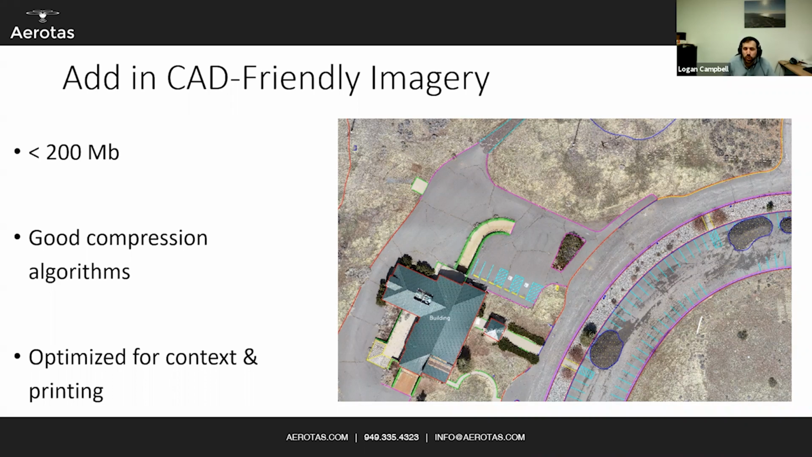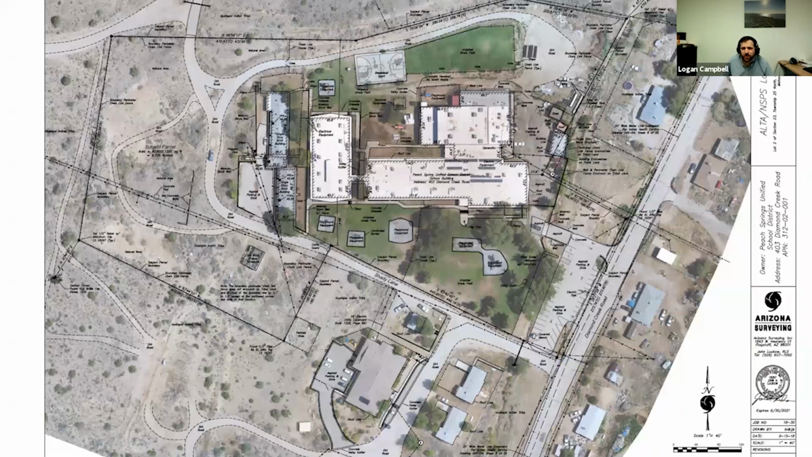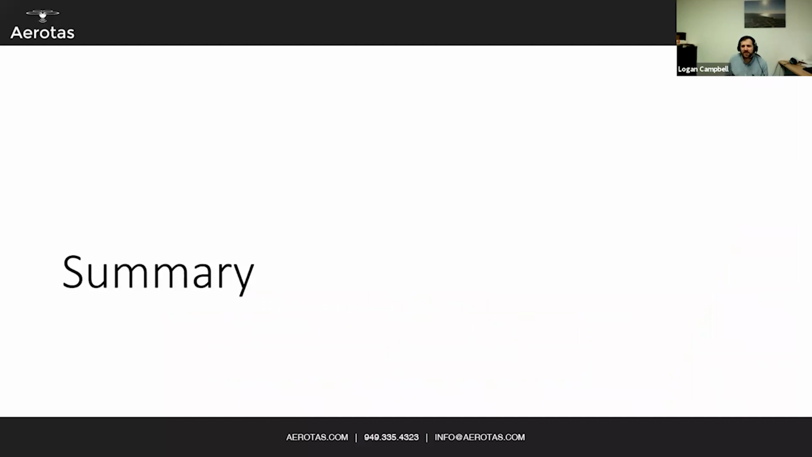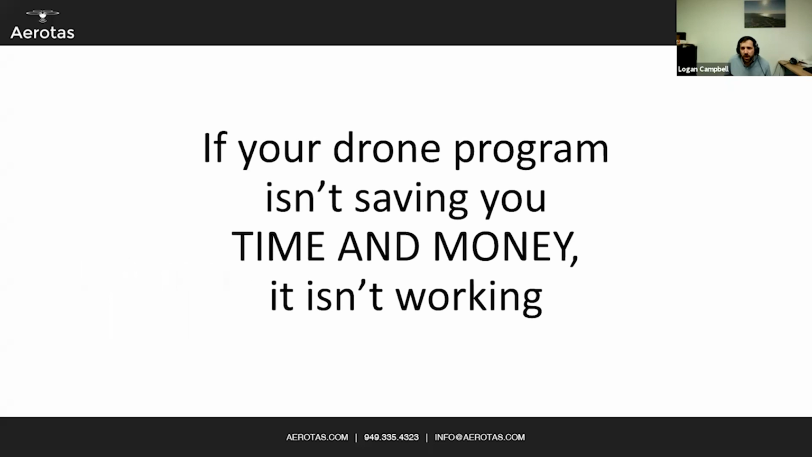So you do lose a little bit of the fidelity of the high resolution drone imagery, but it is optimized for just context, having that site background on a project site. To get to your final survey deliverable, which should look the same, whether it was made conventionally or with a drone.